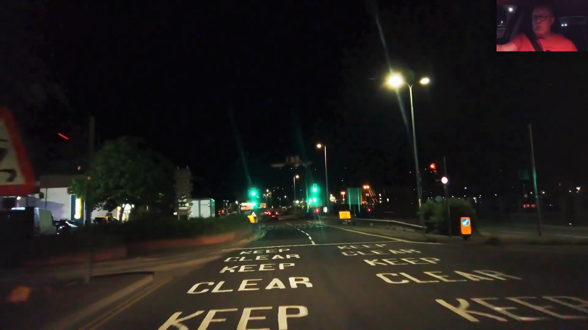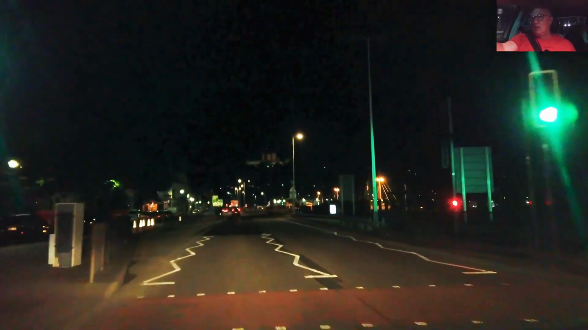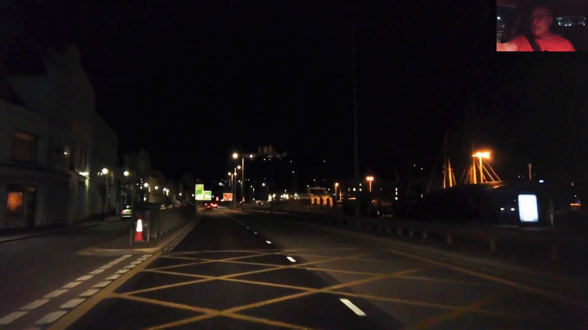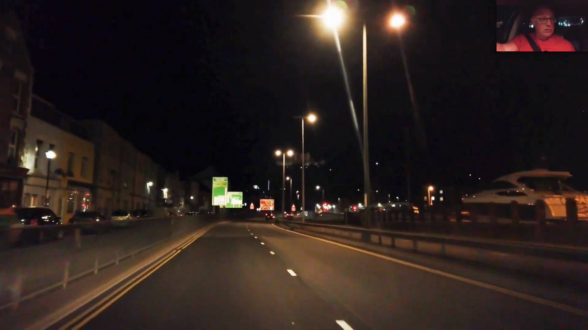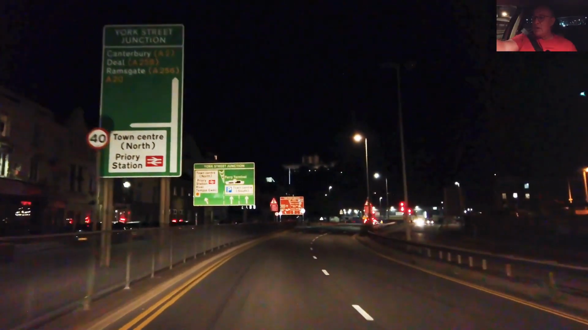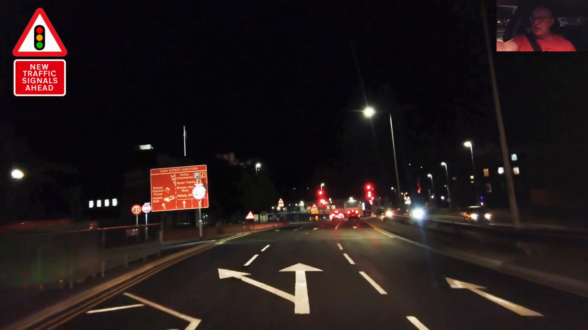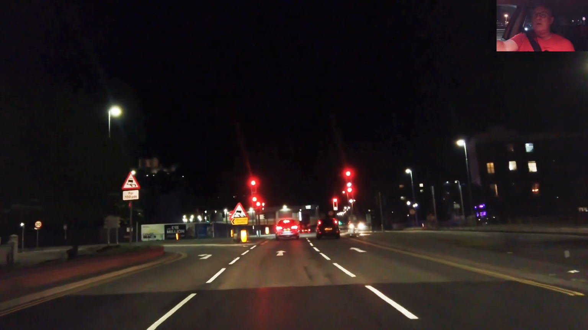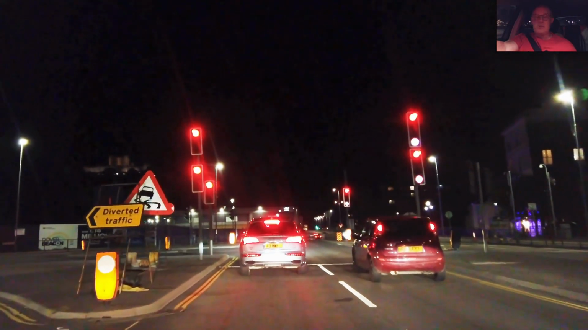These traffic lights are too bright. My God, I should do a reel, shouldn't I? You need your sunglasses at night with those pathetic LED traffic lights. I know they're supposed to be saving the planet, you know, with less lighting. They don't need to be that bright. Yeah, if I went that way it would be wrong. I'll go left at the next lights.